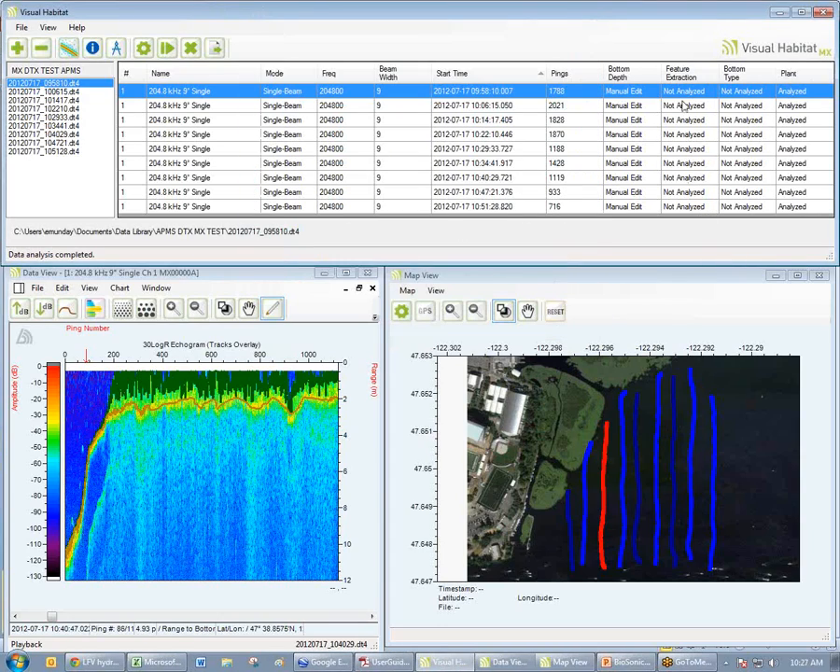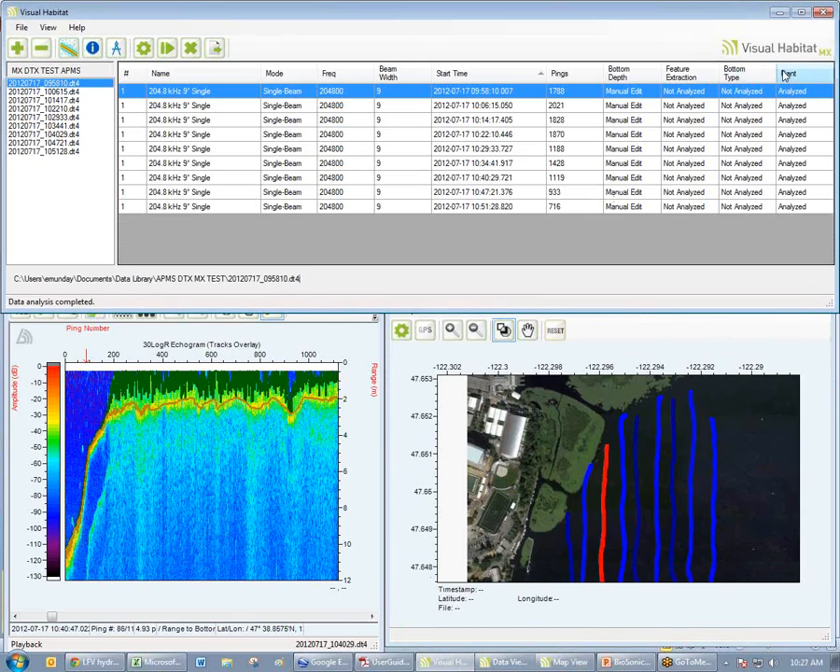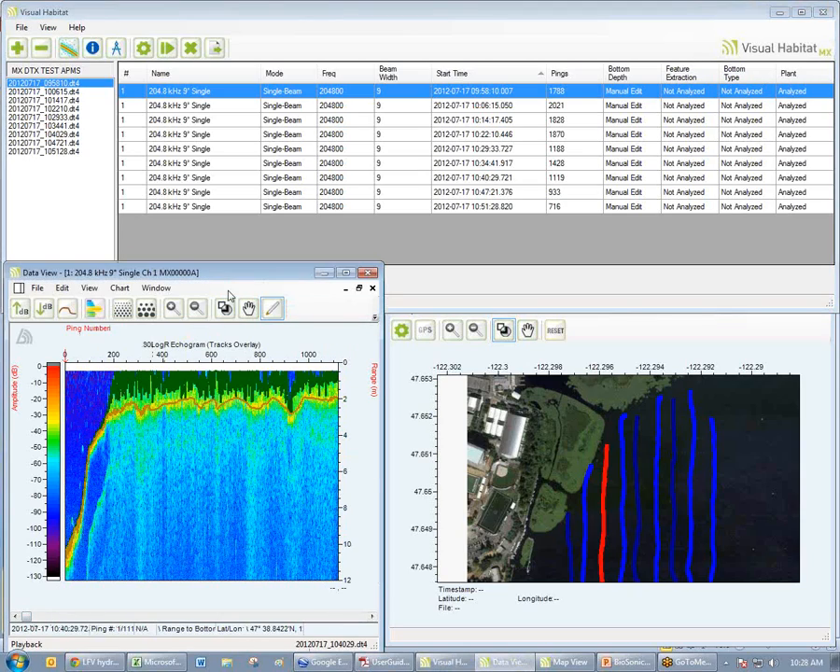Now, if we look at the list view again, we can see that over here, the plant column, that all of my files have been analyzed for plant. All of my bottom has been manually edited. I have not done any analysis for bottom typing, feature extraction and bottom typing. This is the 2-step process for the substrate classification. Now, we have worked with this data set enough to know that the vegetation is so dense that this data set is not conducive for substrate classification.